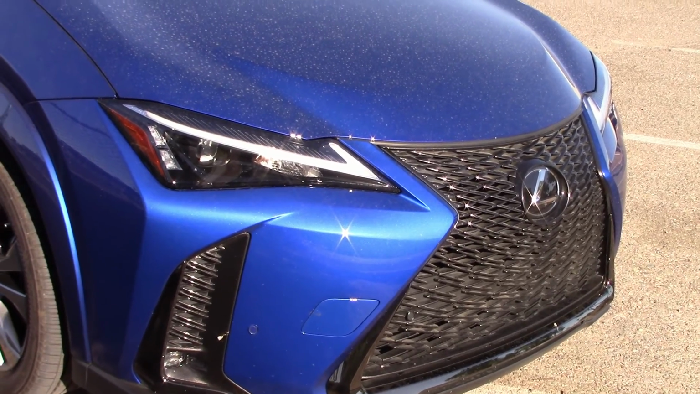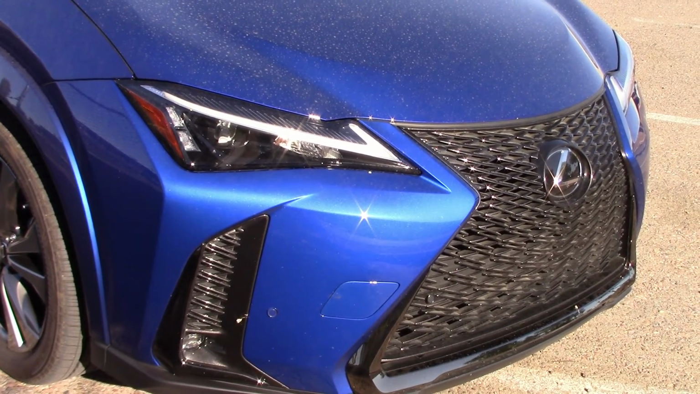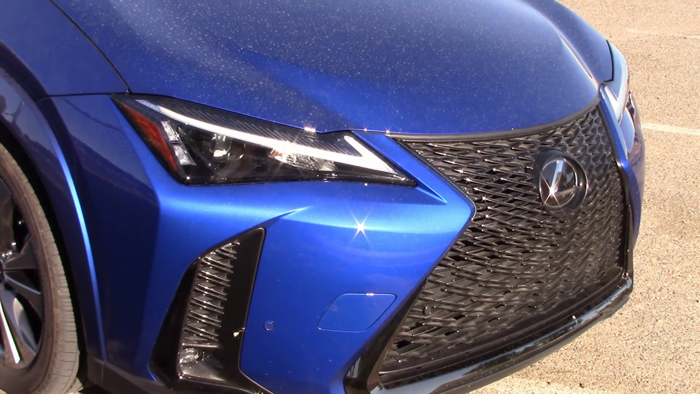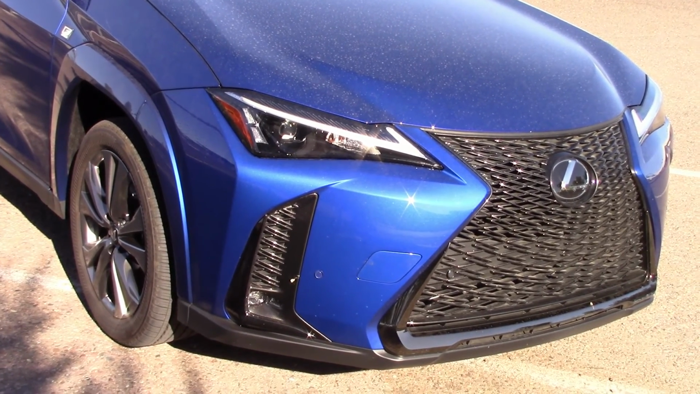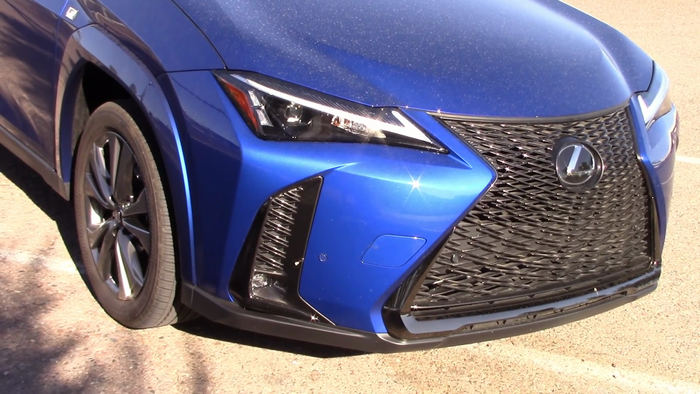Either way, my advice is this: if you're going to buy a UX, go take a test drive at night instead of the daytime and see what you think about the headlights on the particular vehicle you're planning on buying. Other than that, this is a very nice car. I enjoyed it very much, as you'll see when you watch the other video. If you want to see that, just go to the end and click.